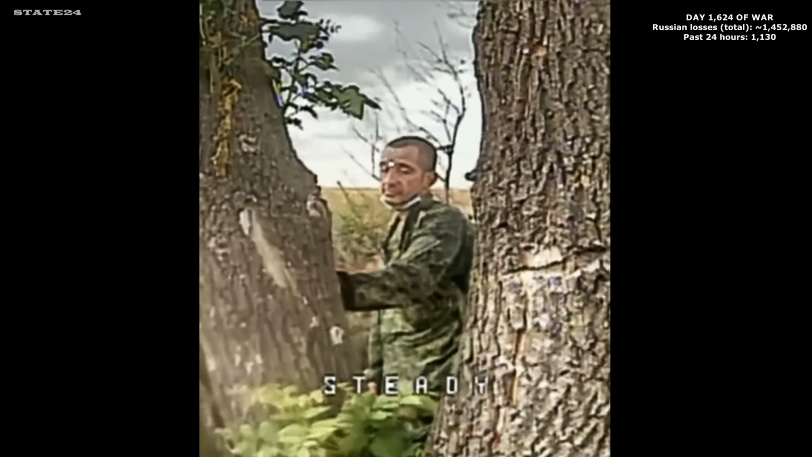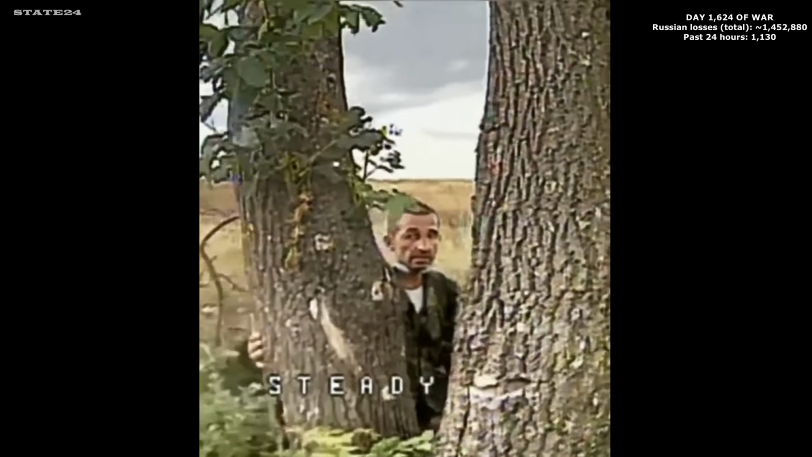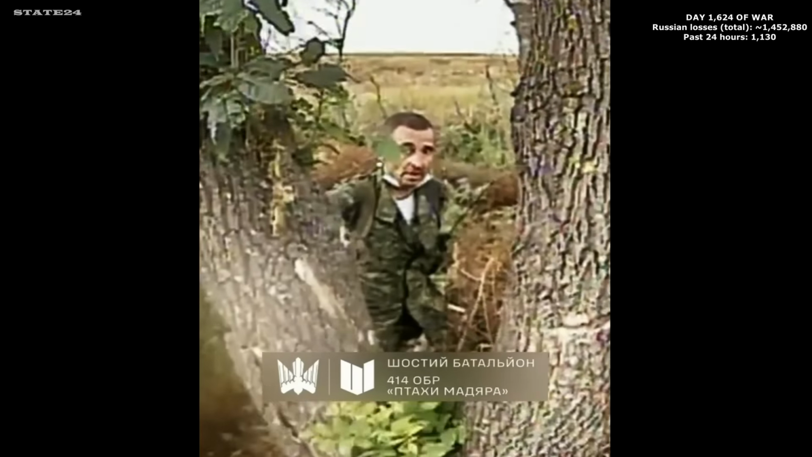The operator keeps circling, looking for the right moment. The soldier keeps talking to something that isn't listening. Eventually, the angle opens up and the drone commits.